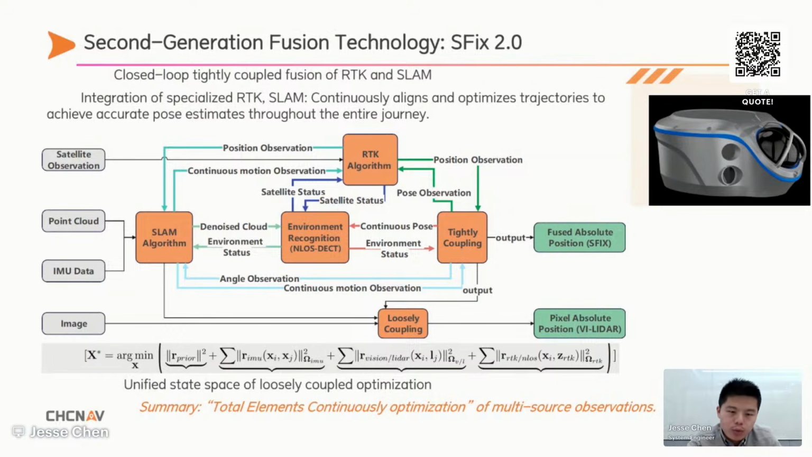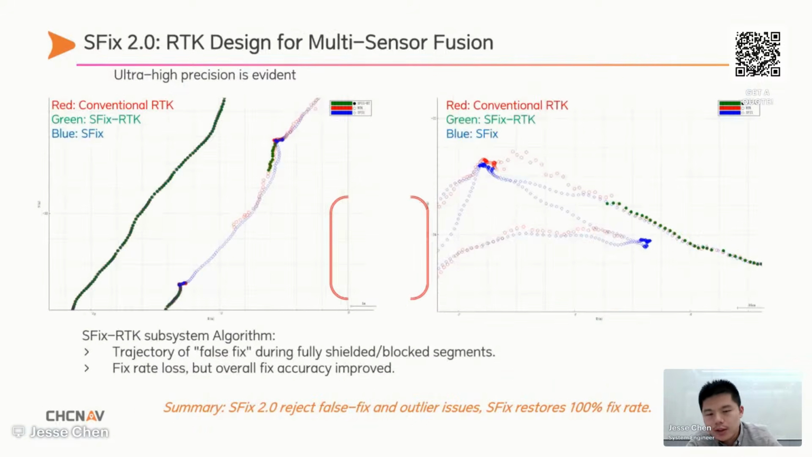This allows the system to dynamically evaluate and adjust each sensor's information and covariance in real time within iteration. To enable this, we have developed specialist RTK and SLAM algorithms for real-time fusion. As a result, we can continuously deliver accurate positions across challenging environments.